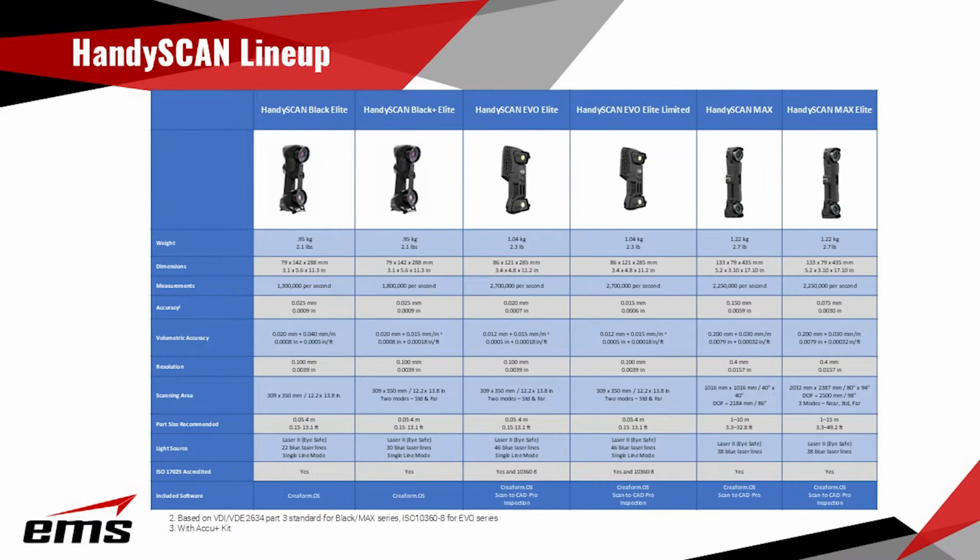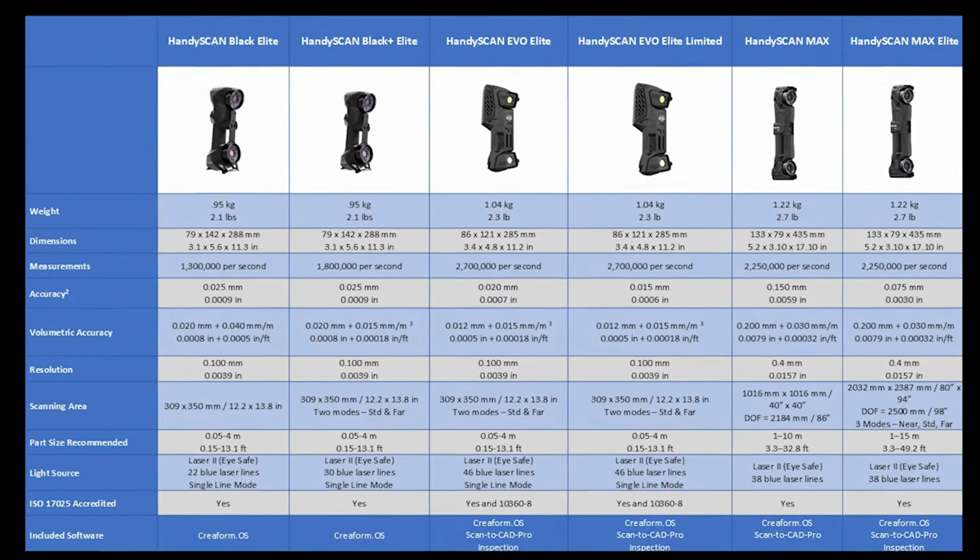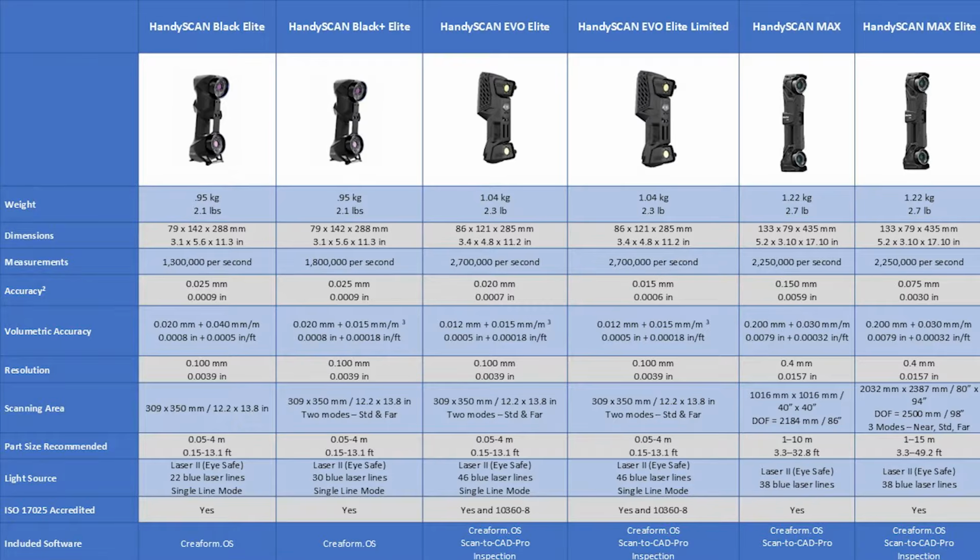Okay, so let's talk about accuracy for a minute, and I thought this would be a great time to show the entire product lineup now with the EVO series. So in the HandySCAN lineup, the original HandySCAN Black is no longer available, but the Black Elite and the Black Plus Elite are still available, and they're at a great new price. So if you want to get into metrology grade systems, this is a great place to start. Then we've got our EVO Elite and our EVO Elite Limited, and then our Max and Max Elite Limited.